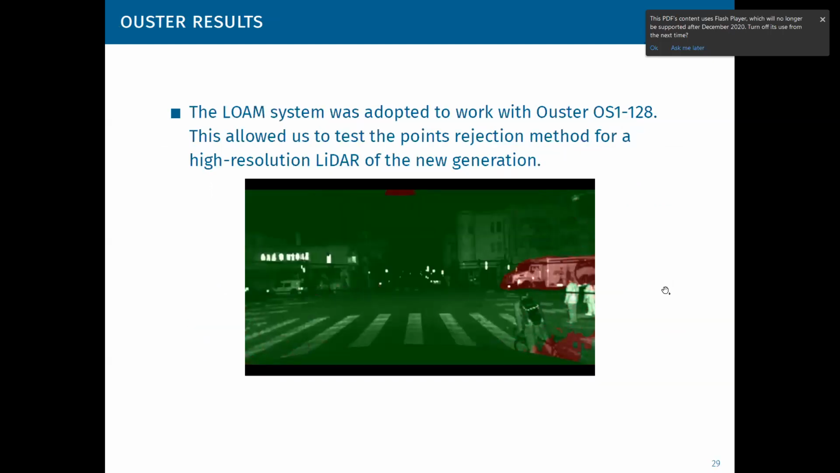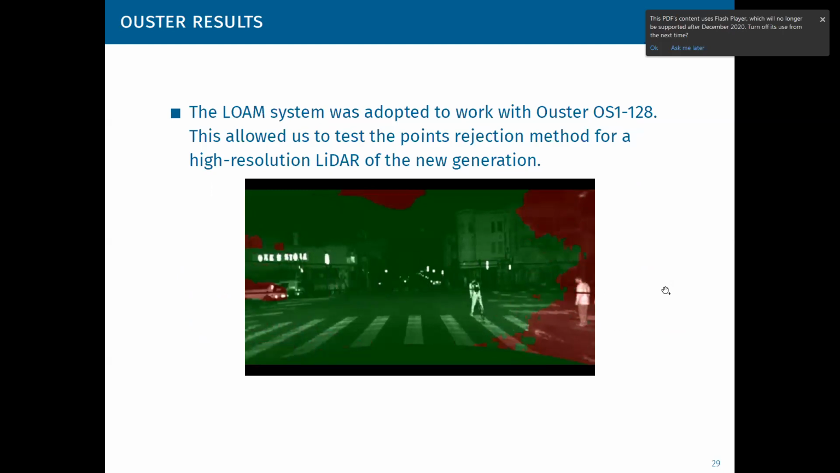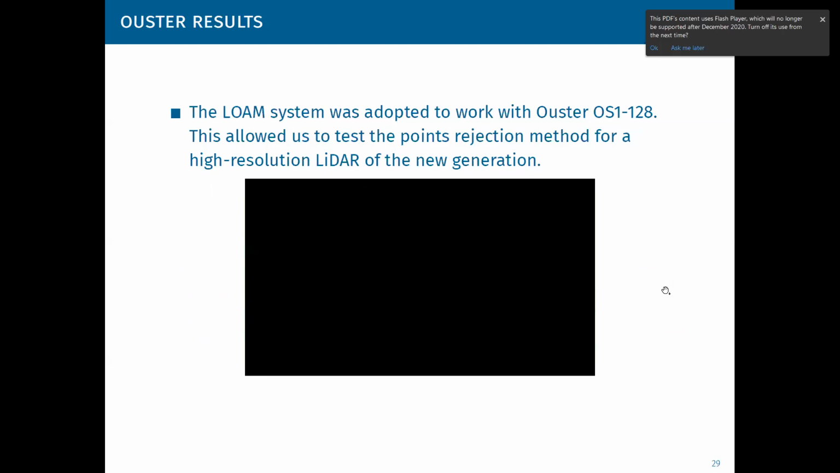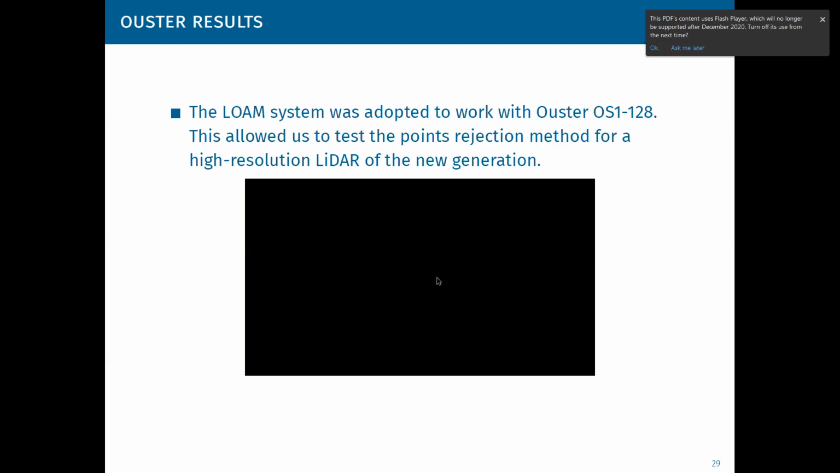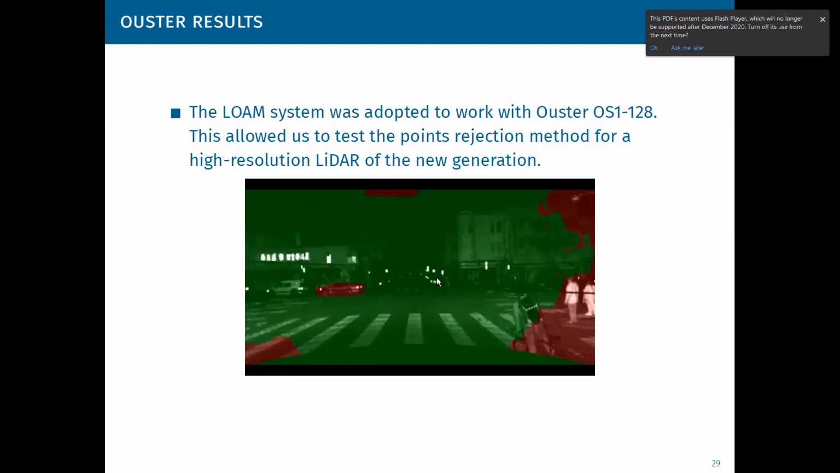So let me show you a short movie that presents our approach on a data set of better resolution coming from the Ouster OS1 scanner with 128 beams. Unfortunately, for this data set, we do not have a ground truth, so only qualitative results can be presented, like in this slide.